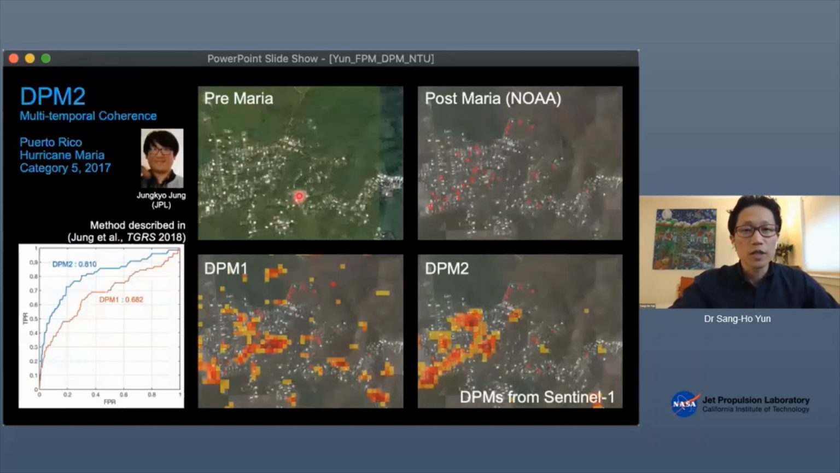This is part of Puerto Rico. This is before Hurricane Maria hit Puerto Rico. This is after, and red polygons indicate where damaged buildings are. And this is DPM1, and by using multi-temporal SAR analysis, we produce DPM2, and you can see the different noise level.